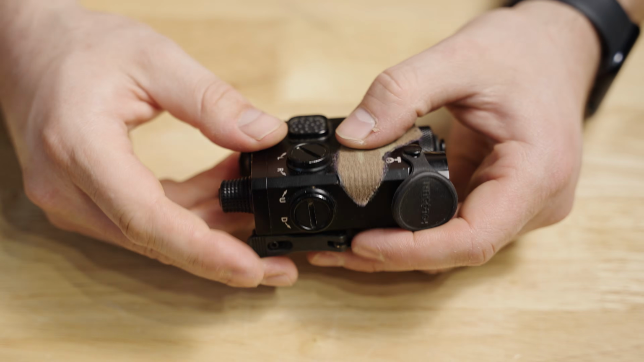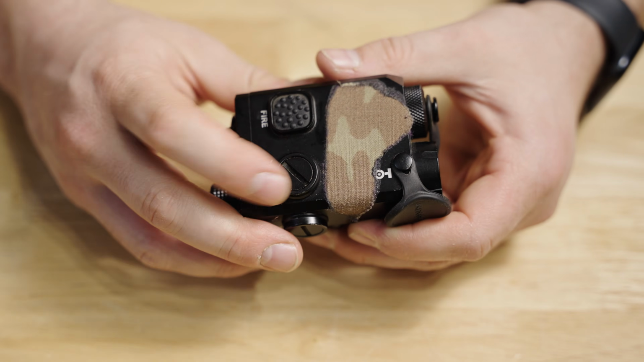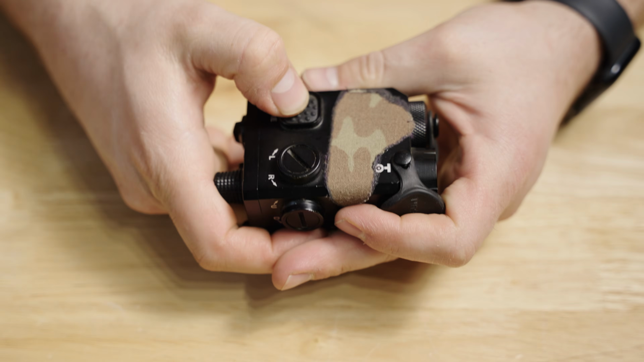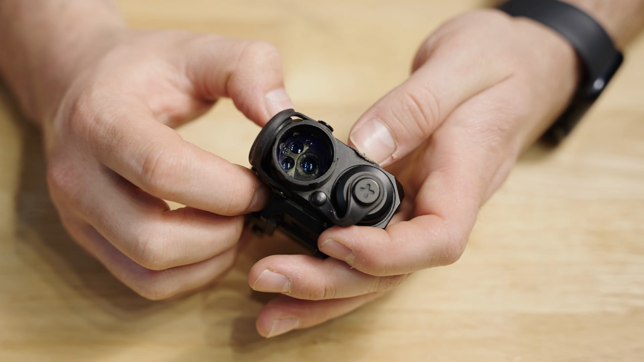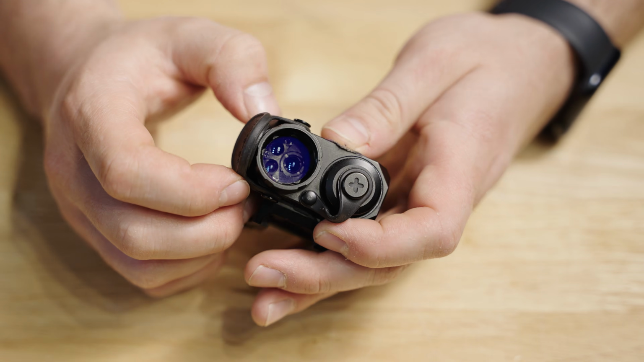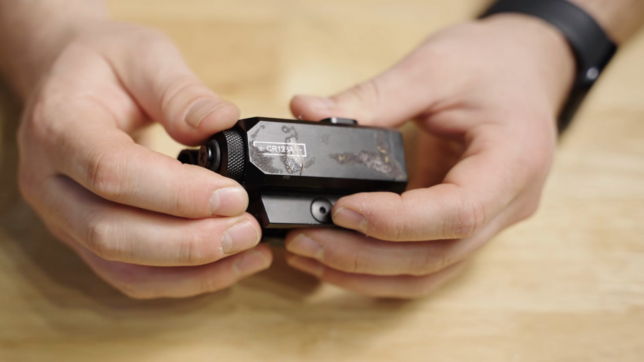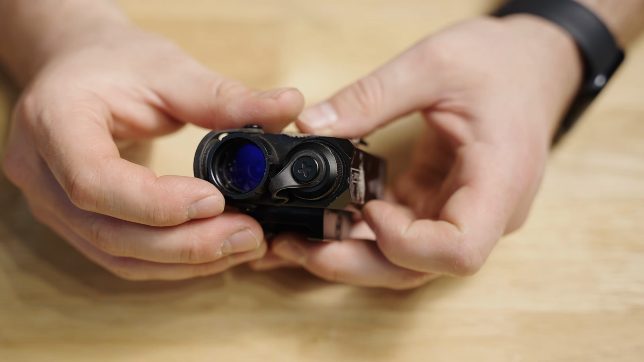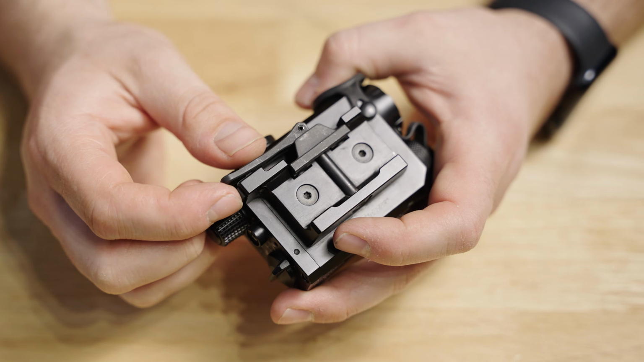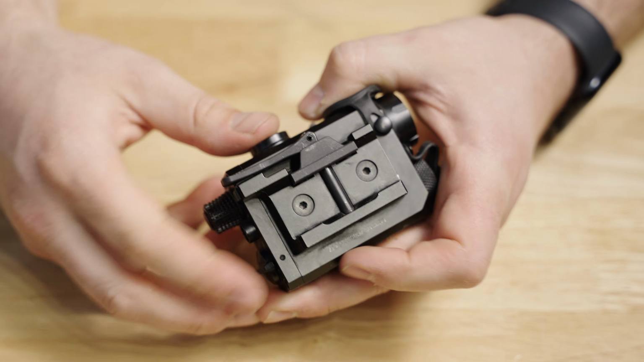It has some pretty good adjustment turrets here that are slightly recessed, so it's hard to bump and damage them. And it has a pretty positive actuation button on top. The lasers and illuminators are all contained in a single lens, so as far as ever being able to diffuse the lasers, you're not going to be able to do that without also diffusing the illuminator. The battery is retained in the front and has a rubber lanyard. It does have a pretty decent quick detach mount. First, you have to depress a button here, and then it opens for you and then locks back in place.